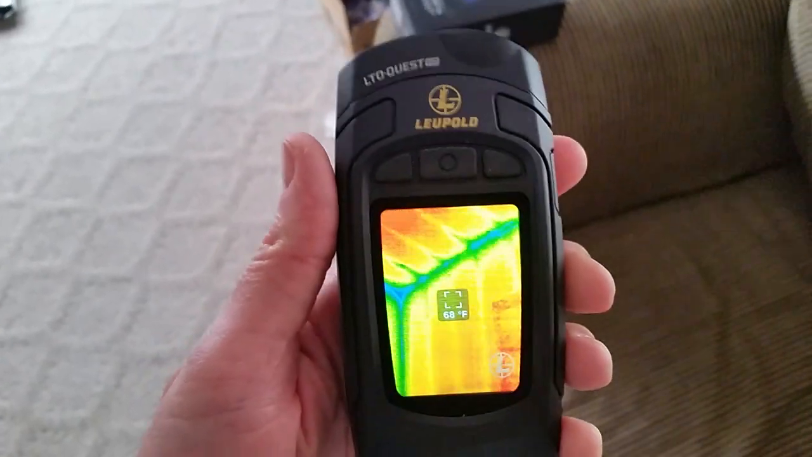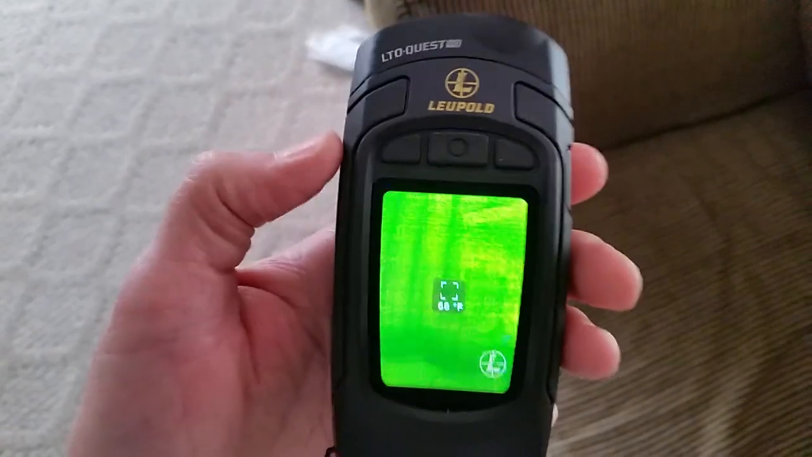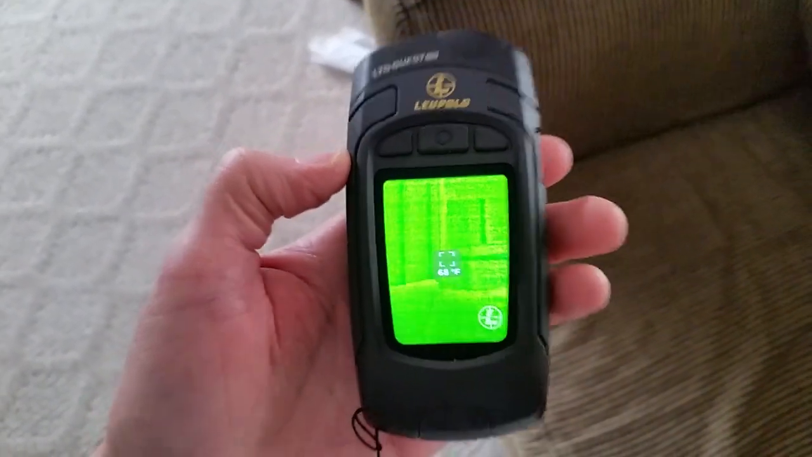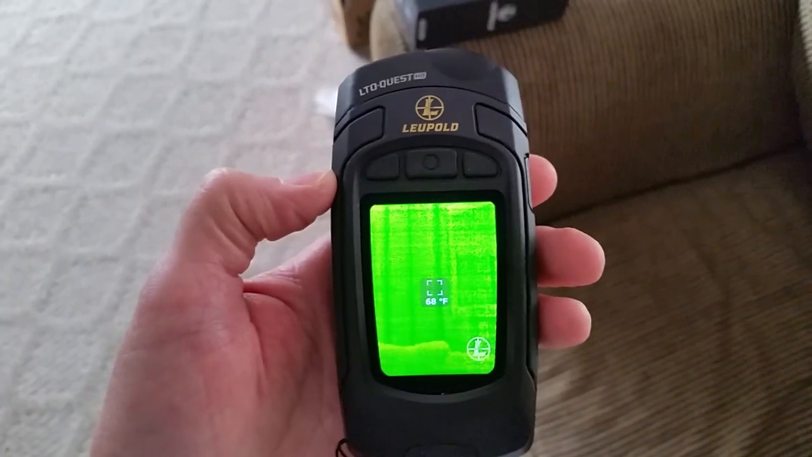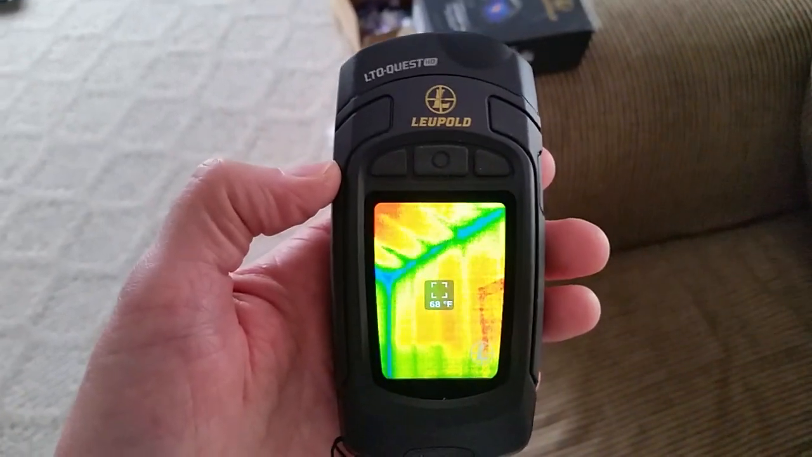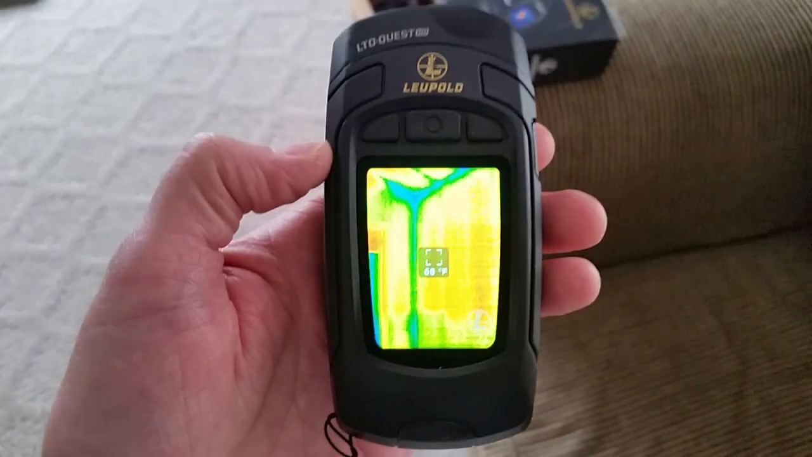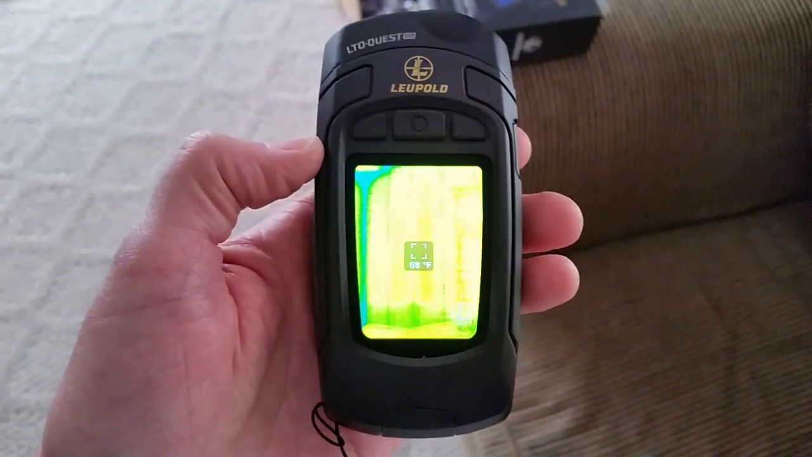So feel free to comment below other ideas that you can think of, other uses for this bad boy. I just thought immediately of the number one and number two things for me. It would be finding and tracking deer and finding and tracking people. Whether it be an intruder, whether it be a SHTF scenario and it's a potential sniper, or taking this bad boy out on security patrols, it would just be amazing for that.